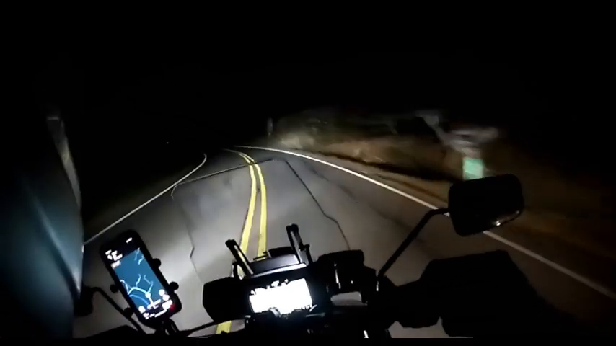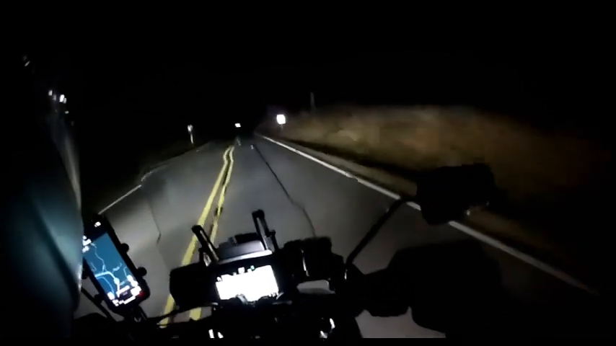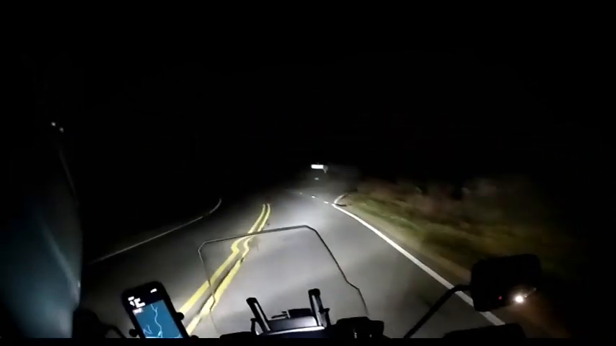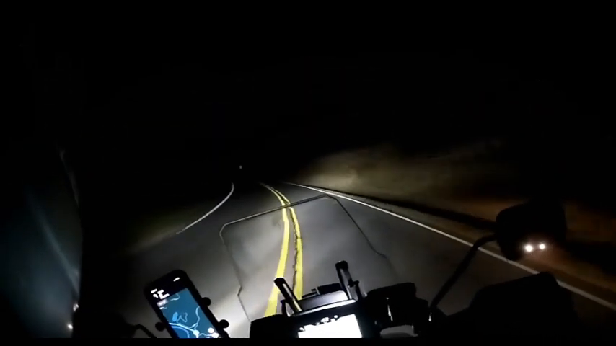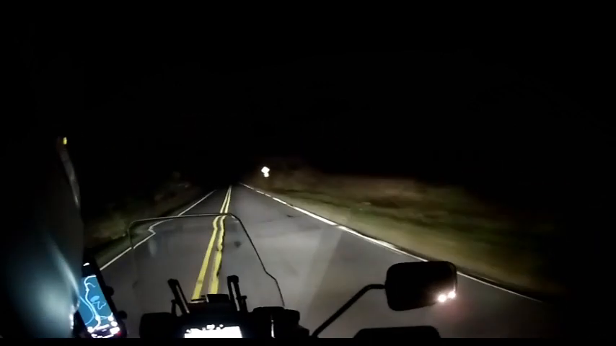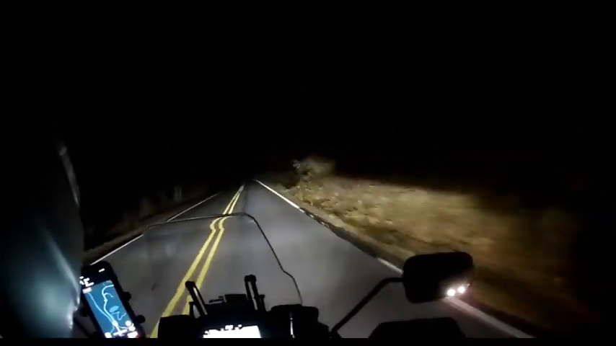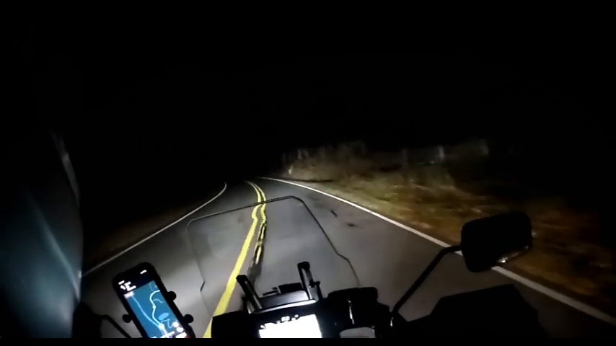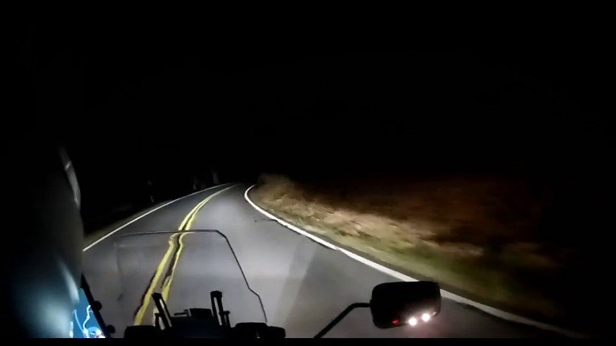I've got like, I don't know, 37 or 40 miles left to go, and I'm on a curvy road here, and I've got some jackass that is just tailgating me. The worst part is I haven't found any good spot where I can pull over and let him around. But he is right on my butt, so he's just going to have to deal with it, because this would be a beautiful ride during the day.